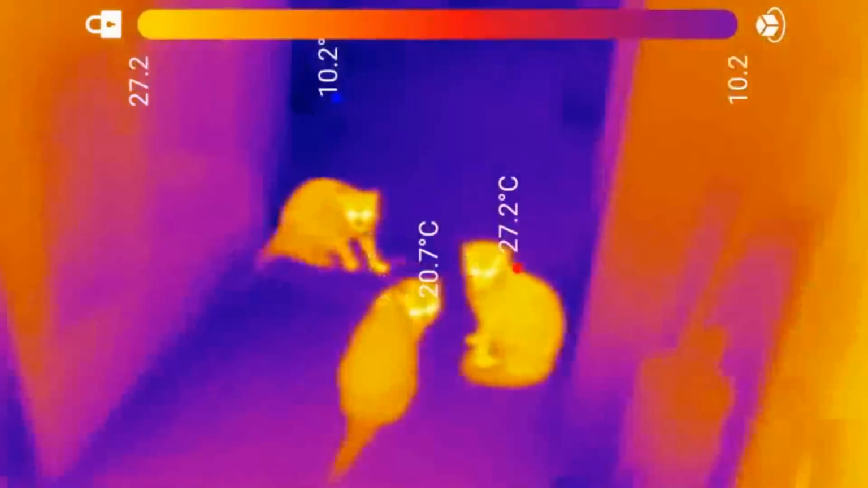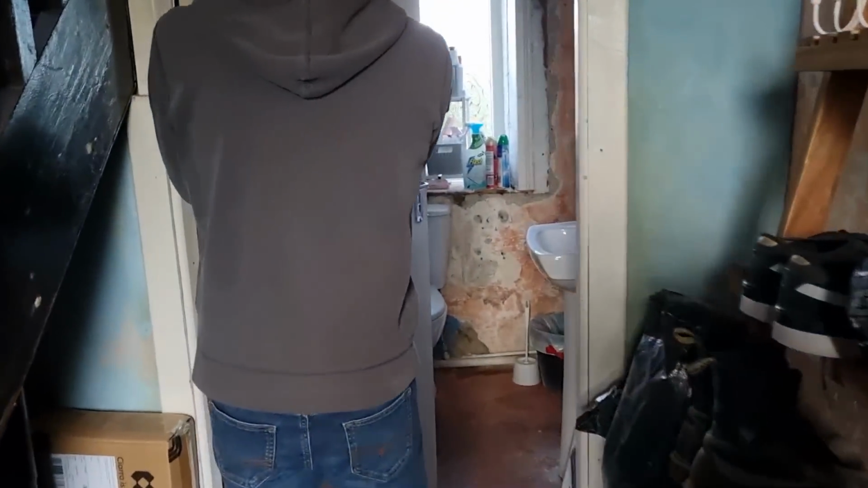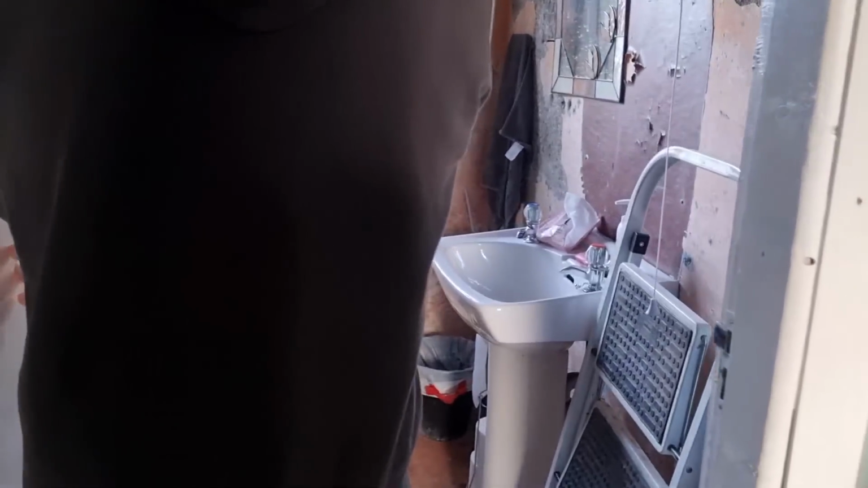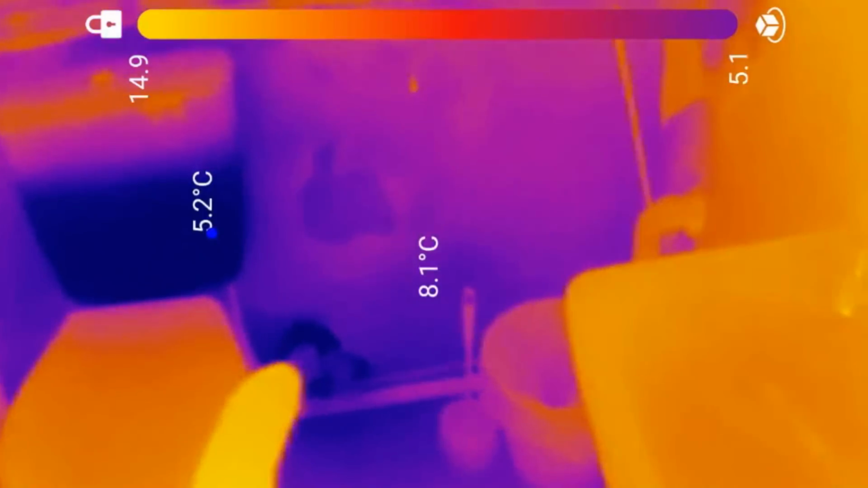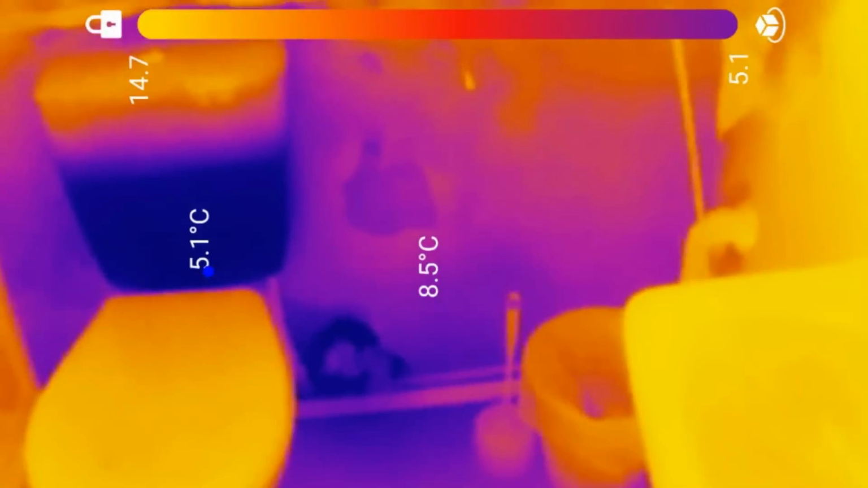It can also be used for, well, anything really, detecting water leaks. Let's have a look. I don't really want to look in the bathroom. You don't want to find out you've got a water leak in the bathroom. So there is the hole I put through the wall, and I've just put sheep's wool insulation in it for the moment, just to stop the draft. Look at the cistern. Chilly, 5 degrees. That's the cold water in the cistern.